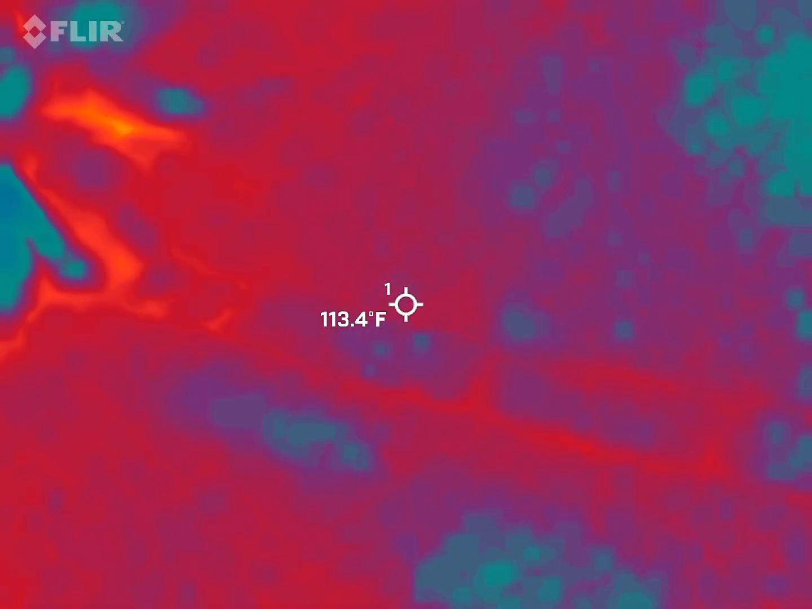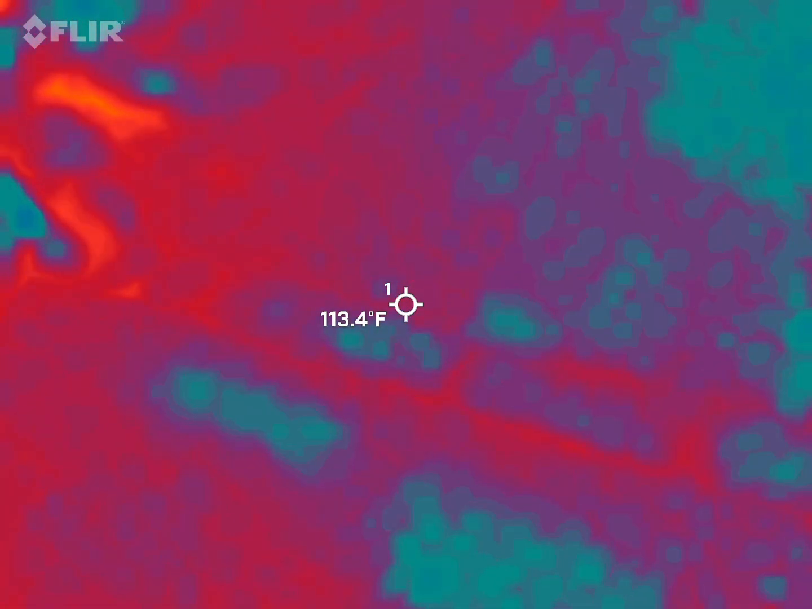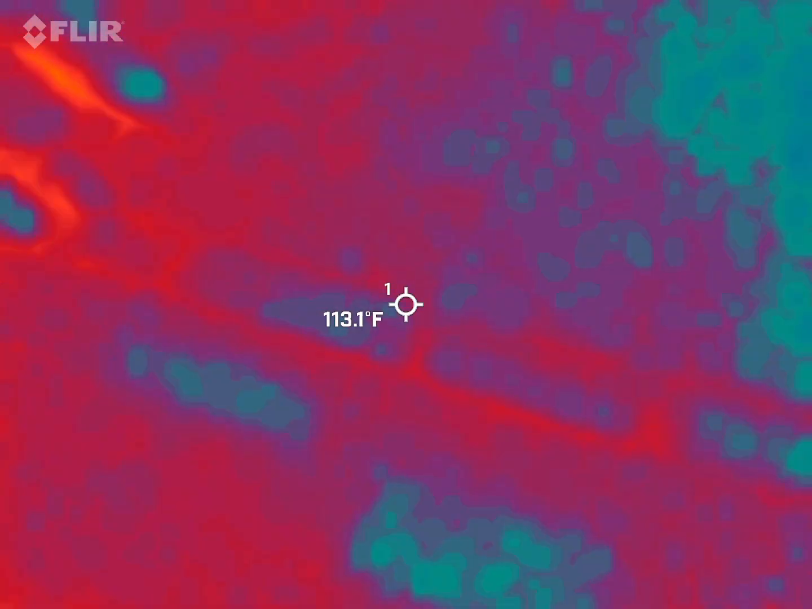We do got the word moon on here. I'm more excited if it said full, because we are pretty close.